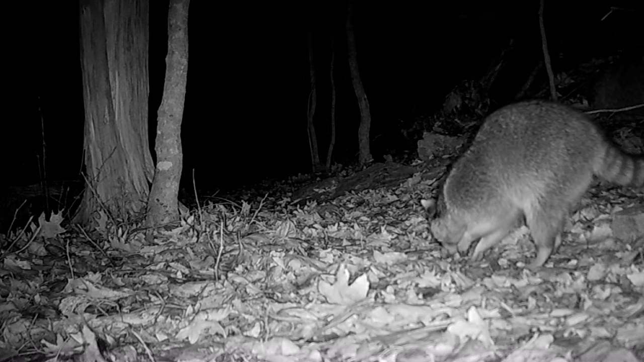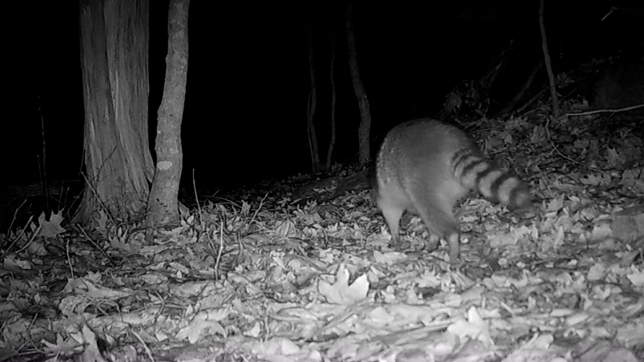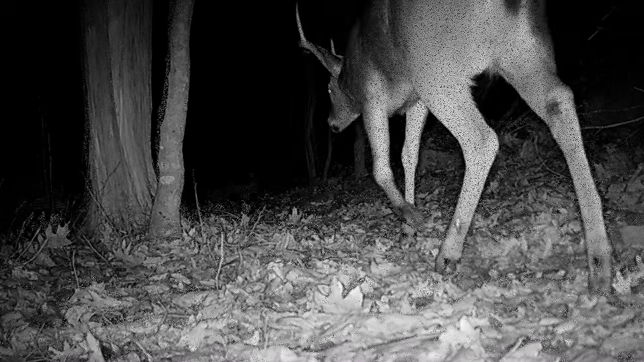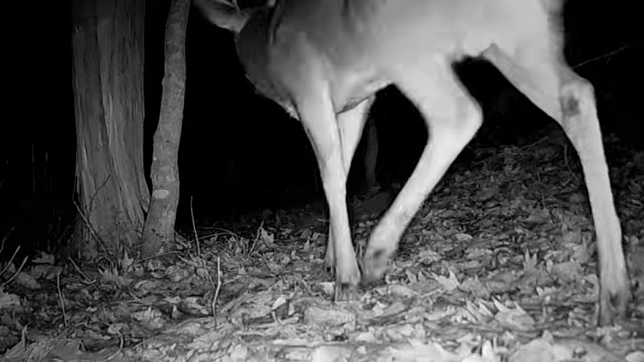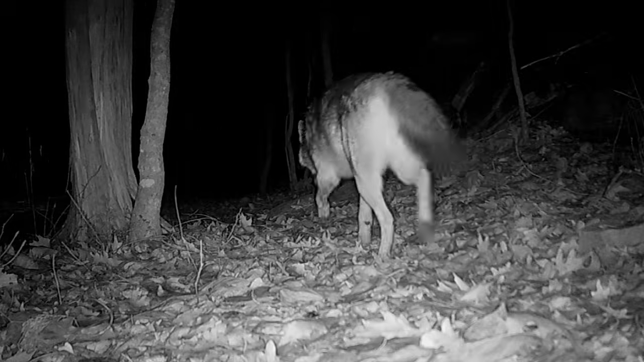And up on the ridge, coons is moving around up there too. There's so many coons here. And the big old bucks is moving around through here too. And the coyotes, they're watching these bucks. They just follow them around. Big old coyotes too.